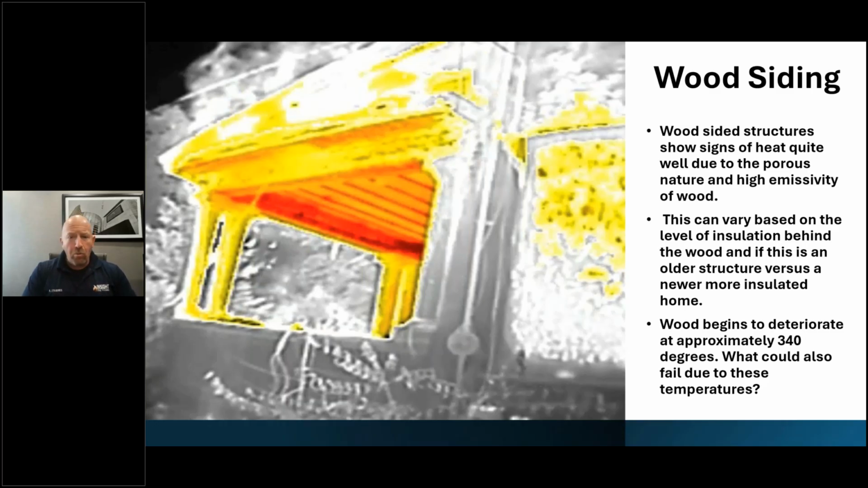We can see a window boarded up here. We can see a large amount of heat underneath this porch. We can see how this wood is severely heated, and wood actually begins to deteriorate around 340 degrees and lose its strength. It's not falling apart, but it could start letting go of things such as nails, gusset plates, and things of that nature. So if you're seeing red underneath this porch, which is 850 to 1200 degrees on the SEEK thermal imaging camera apparent temperatures, you should expect that that's not going to hold up much longer, or it's going to fall on your head. So when you hit it with a straight stream, don't be surprised when it falls down.